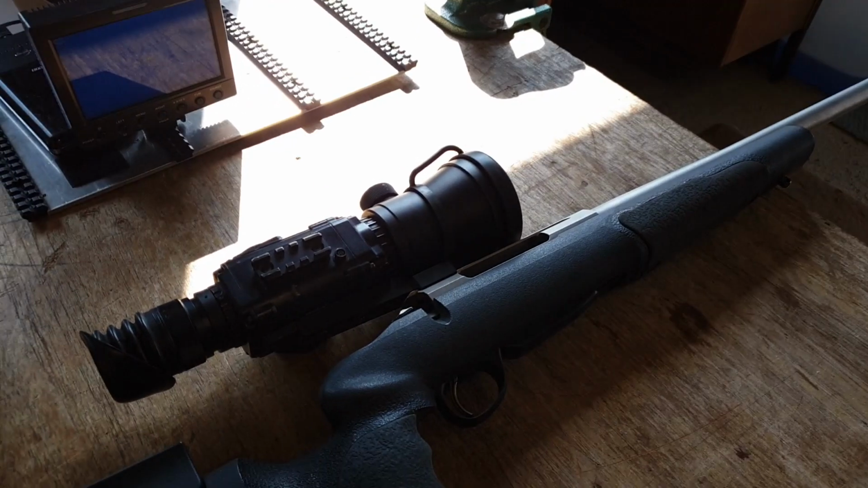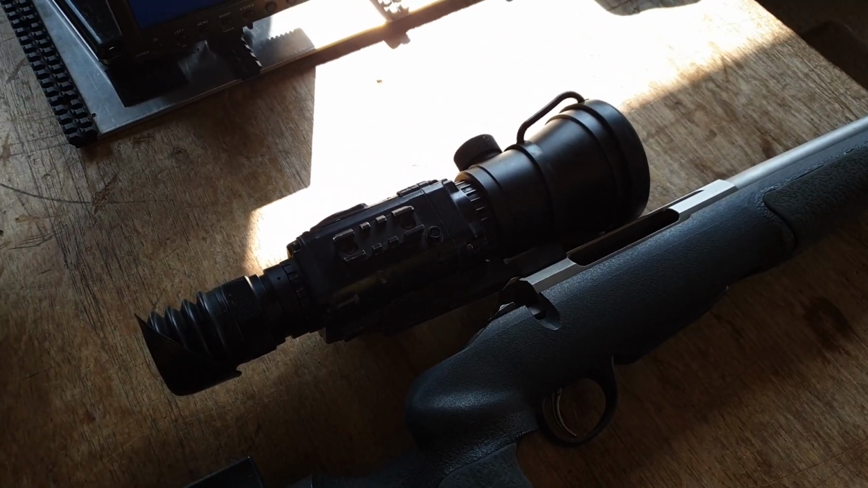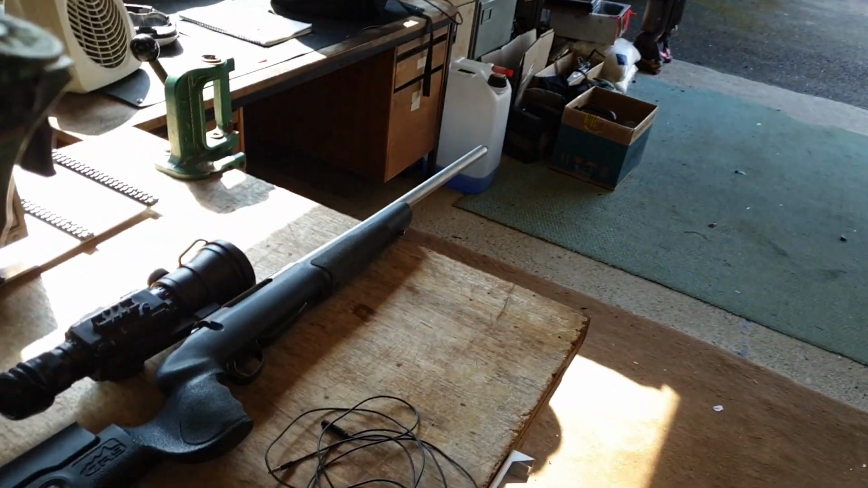And that's a dedicated thermal scope for foxing. And what's this one called again? It's sold in the UK as the Ward WT 175-6. Clive Ward from the Night Vision store sells those scopes. Okay. And that thing is 4.5 years old now. But it still does everything I need it to do. And I've no plans to change it. But that is a pure dedicated foxing setup. You wouldn't take that anywhere else.